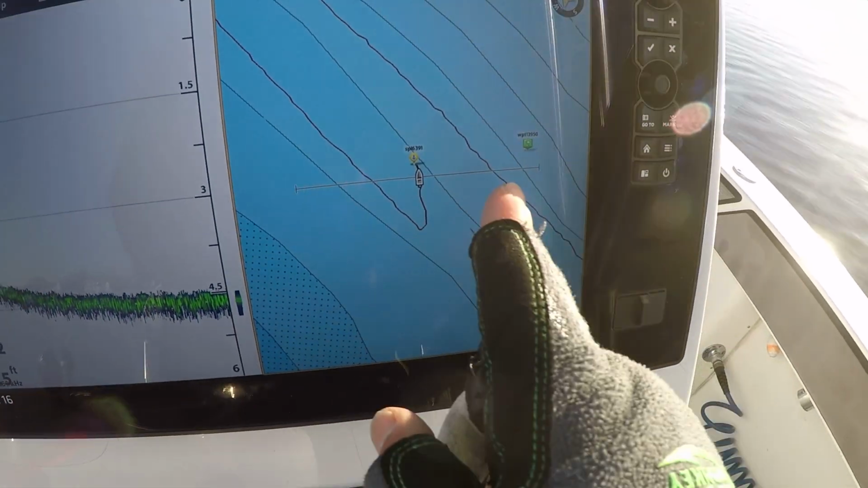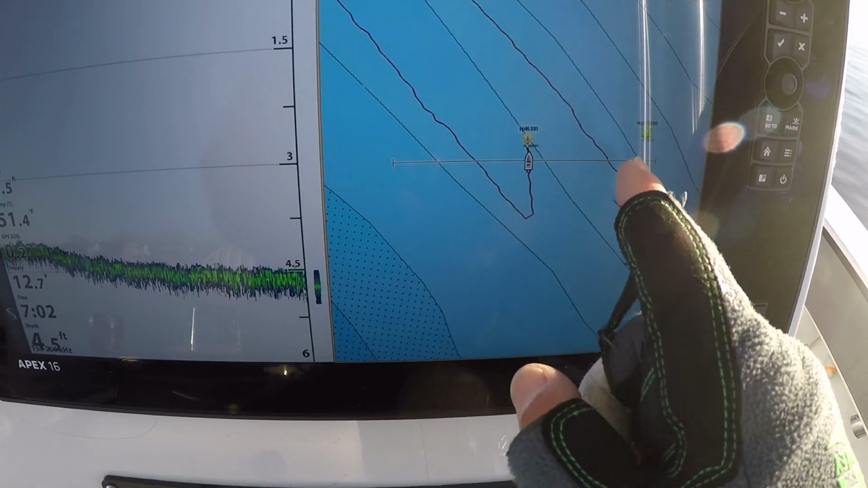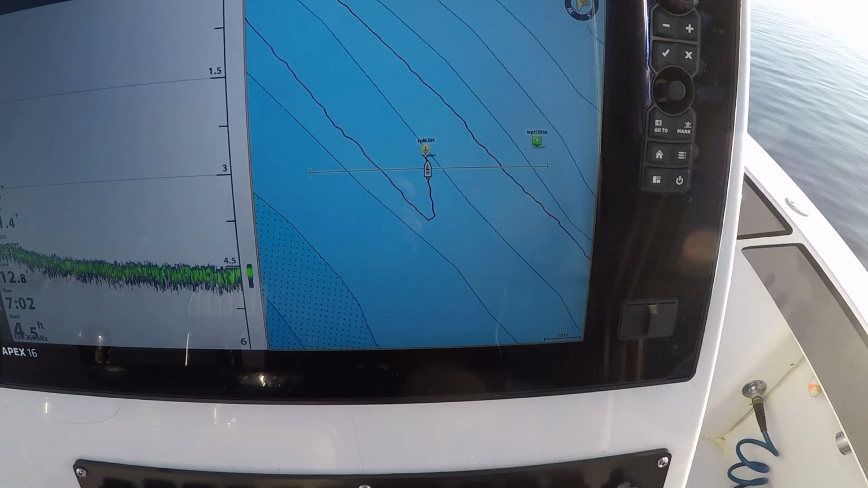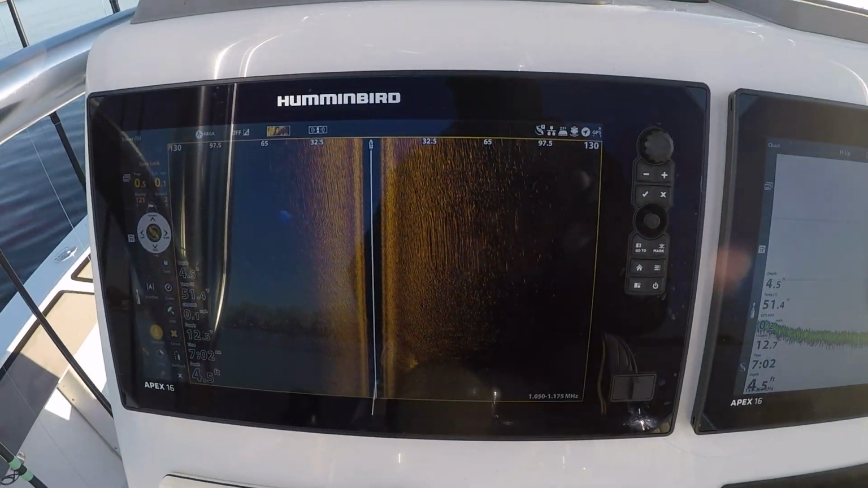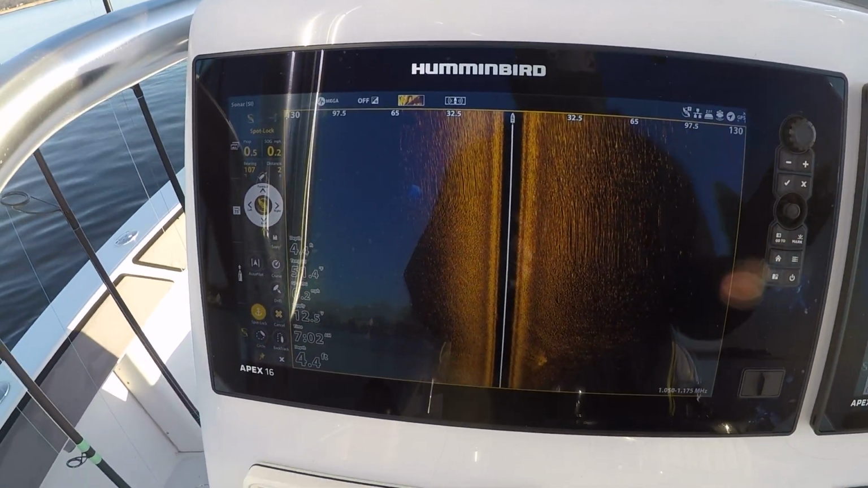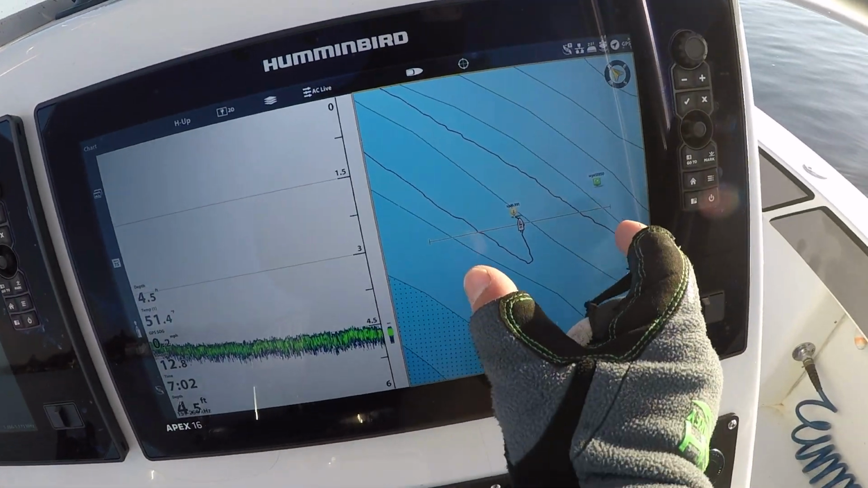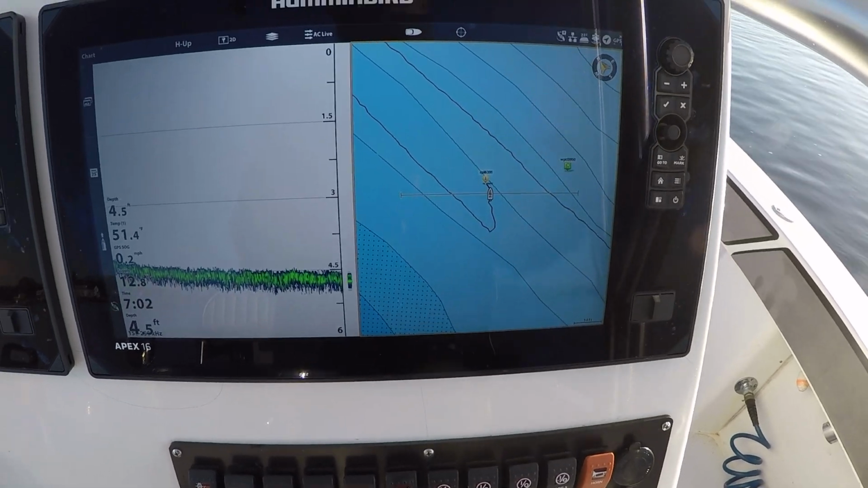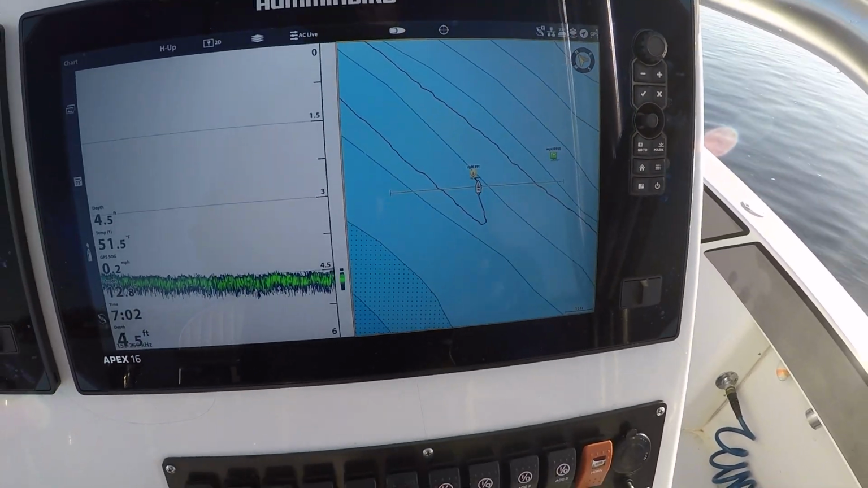This right here, see this line coming off my boat icon? That is actually showing me my side imaging beam. So right now, I'm at 130 feet both sides, so 260 feet. This line is showing me 260 feet, so I know exactly where my side imaging is covering. Thought that was a really neat feature.